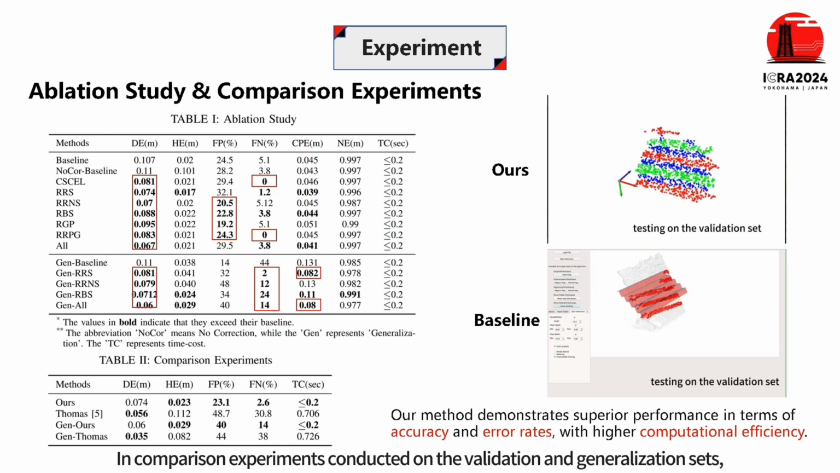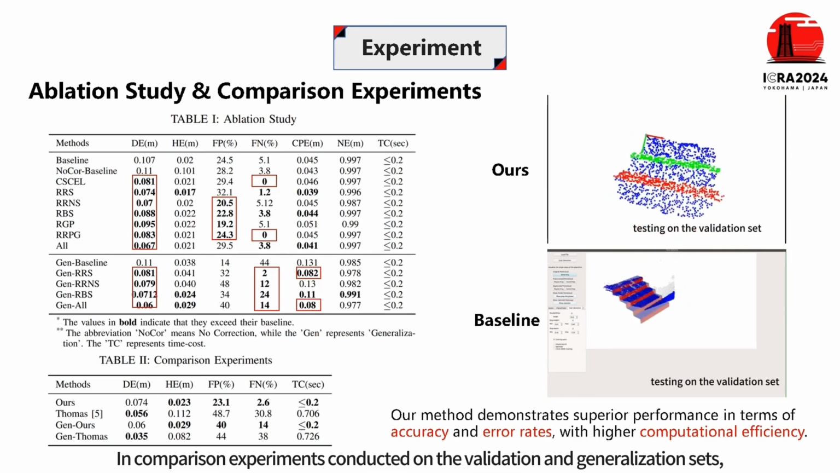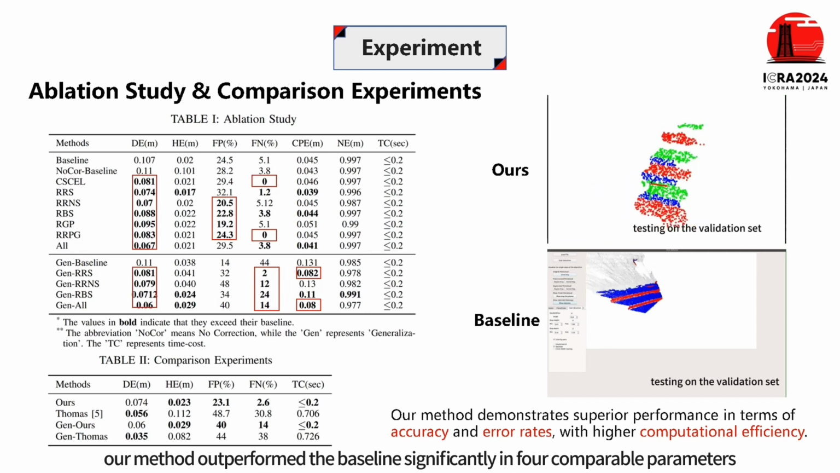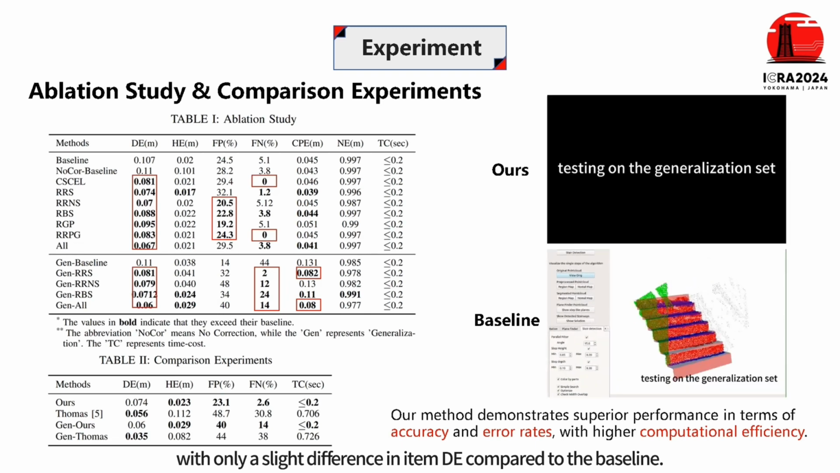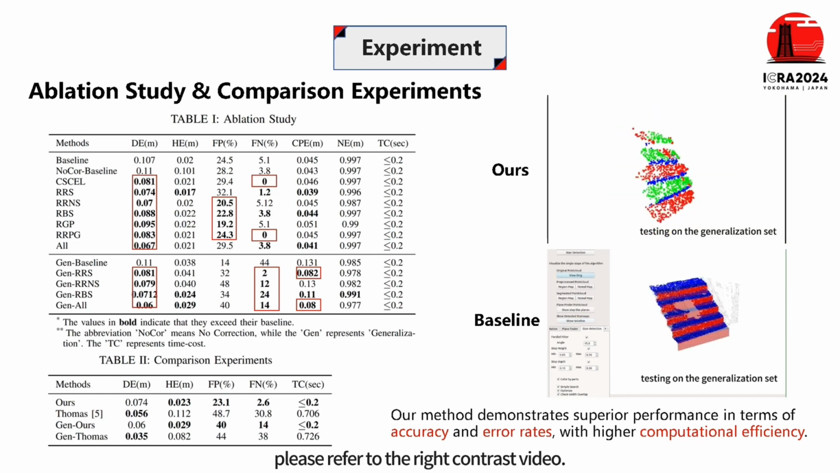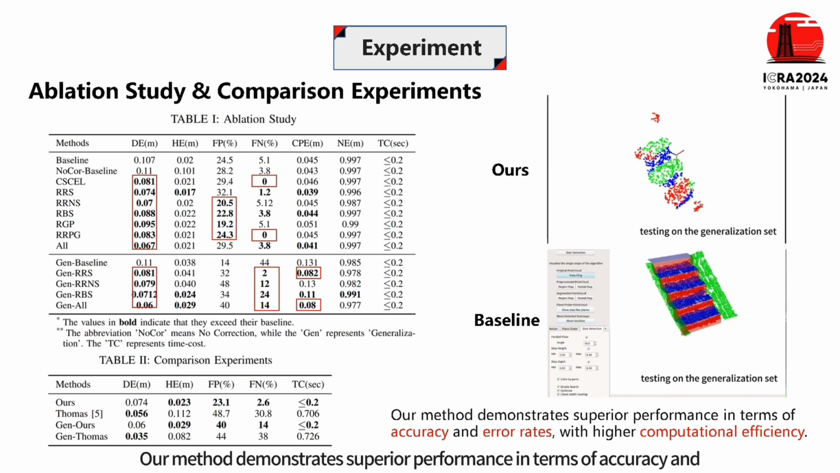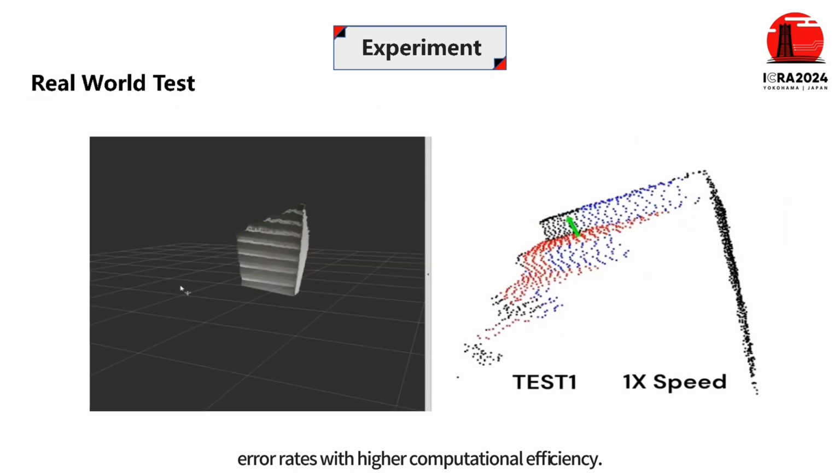Performance on the generalization set further confirmed the significant effects of algorithms like RRS, RRNS, RBS on items DE, FN, and CPE. In comparison experiments conducted on the validation and generalization sets, our method outperformed the baseline significantly in 4 comparable parameters, with only a slight difference in item DE compared to the baseline. For a visual comparison, please refer to the right contrast video. Our method demonstrates superior performance in terms of accuracy and error rates, with higher computational efficiency.